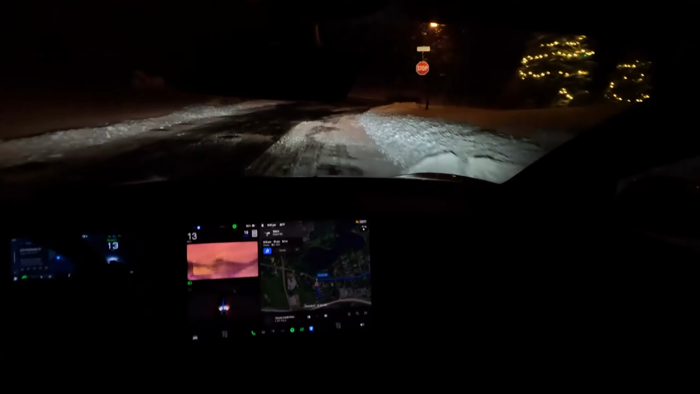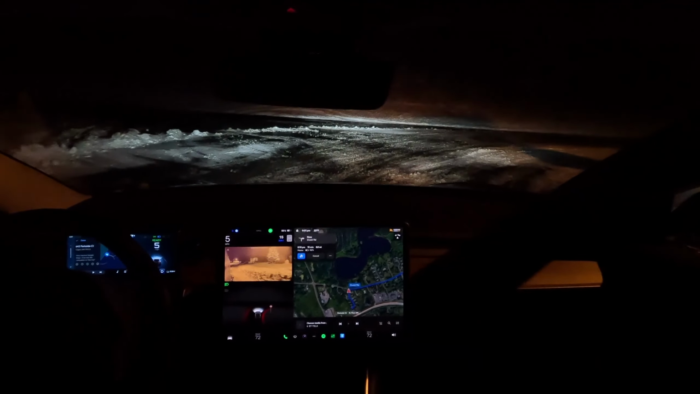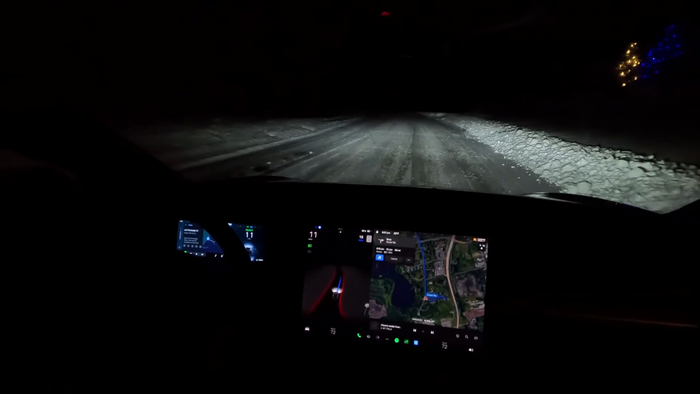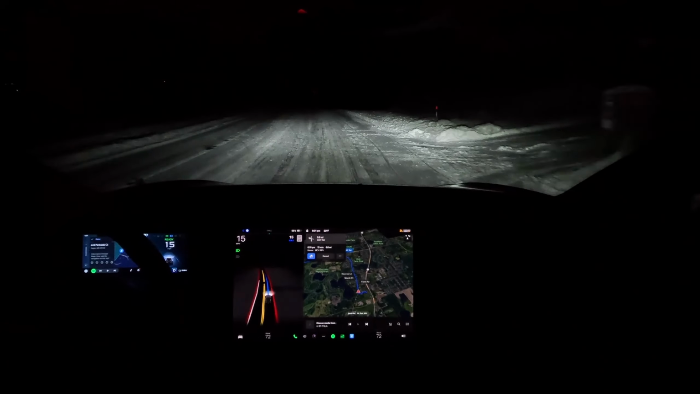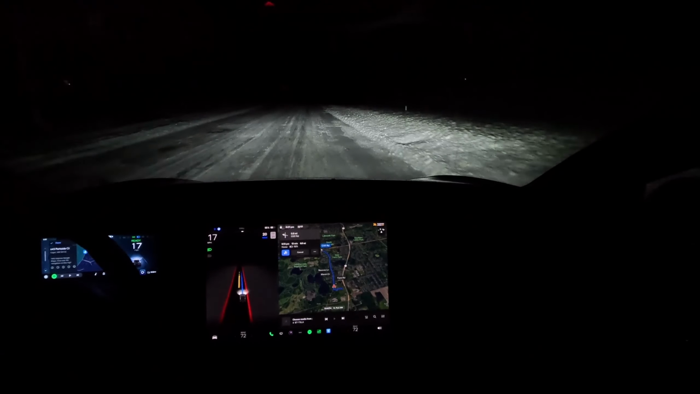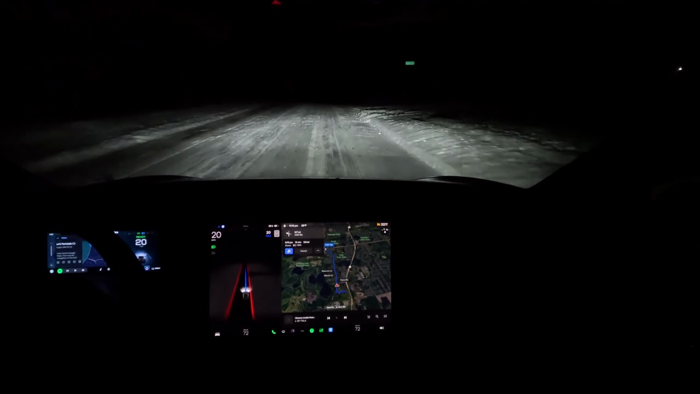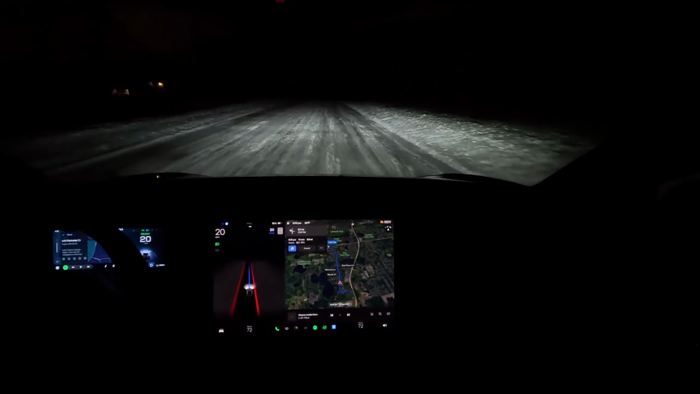You have to make a right turn here at the stop sign. Car should slow down. Make this turn. There are no cars coming on both ends, so we're good to go. Okay. Let me go up to 20. Should be fine on these roads. Okay, doing great so far.